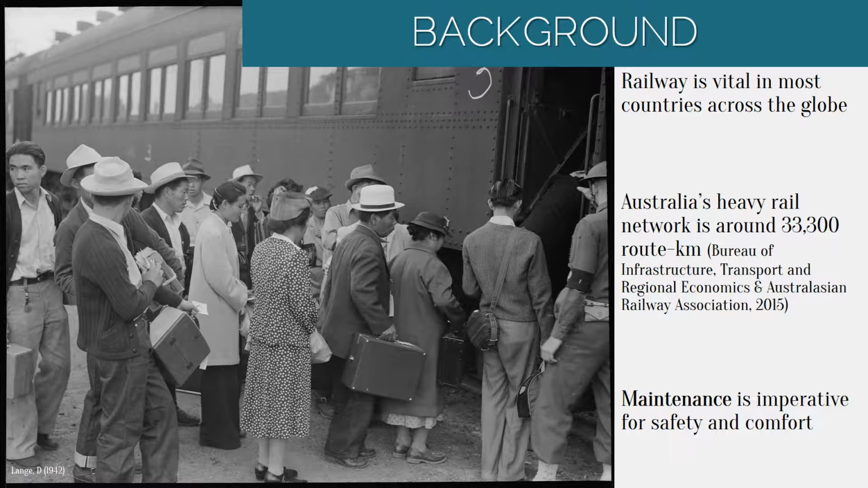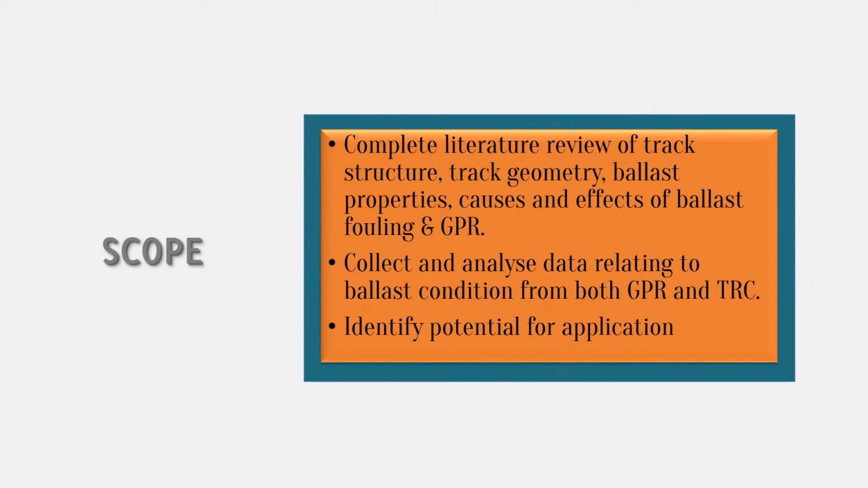carry out this maintenance. The scope includes completing a literature review into the fundamental theories behind ballast fouling and its effect on the track structure. The ground-penetrating radar system is examined, and its potential for application to ballast monitoring is investigated through data collection and analysis. The fouling output from the GPR will be compared with the outputs from the track recording car for the corresponding time frame, and a rate of contamination will be assessed using GPR runs at a 4-year interval.